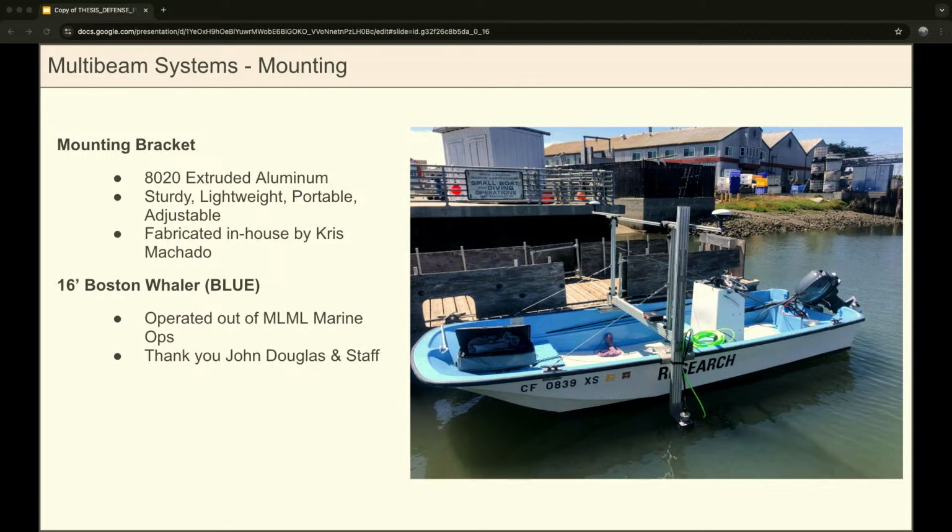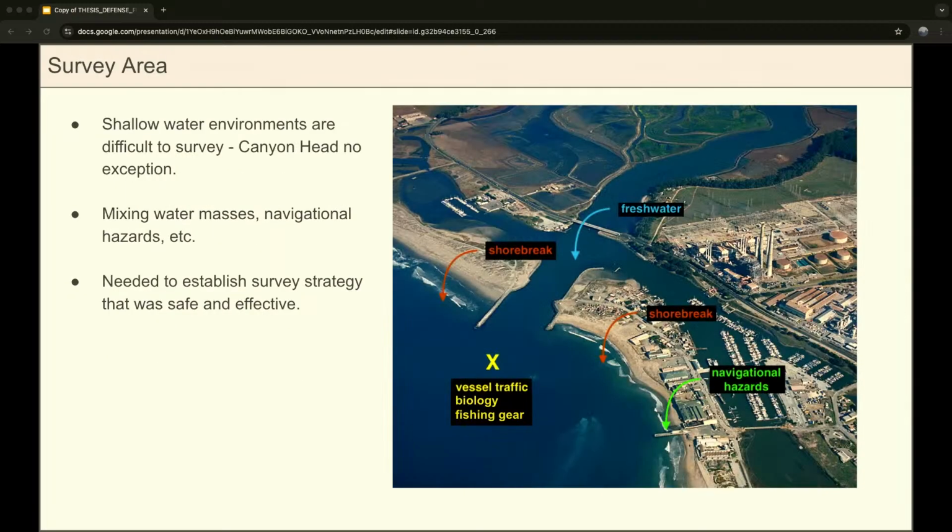And then obviously, as you can see, all of that is mounted to this survey vessel, which is a 16-foot Boston whaler named Blue, and that's operated out of marine operations. And thanks to JD and staff there for keeping that vessel ready to go at all times and keeping an eye on us while we're out in the field.